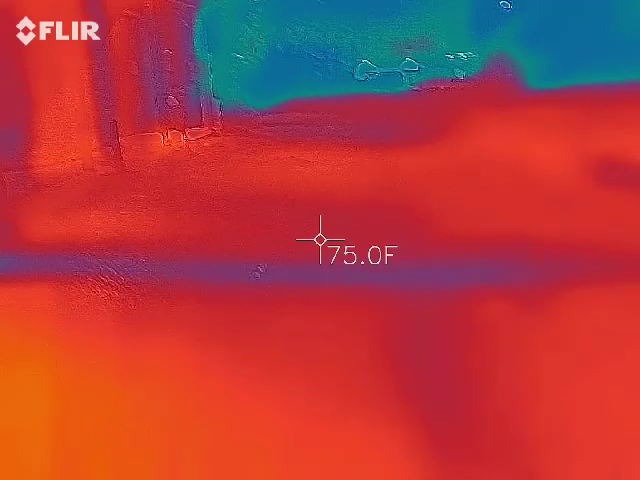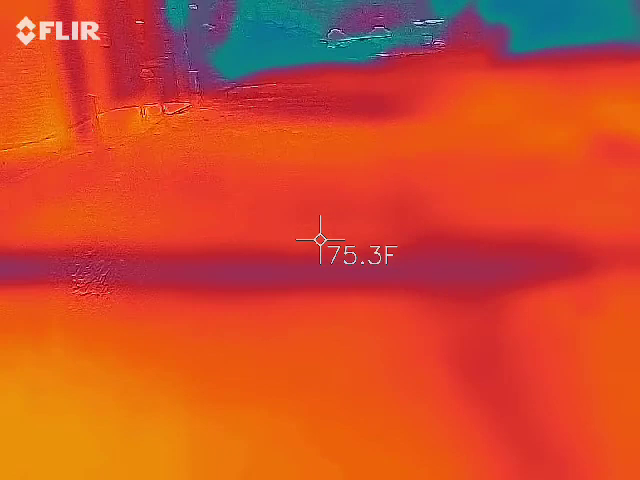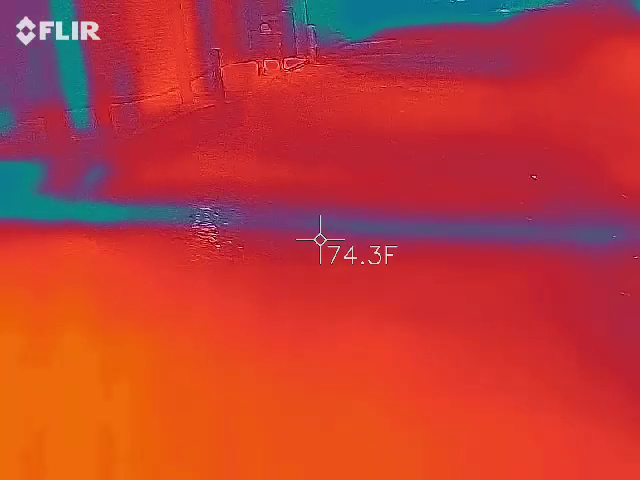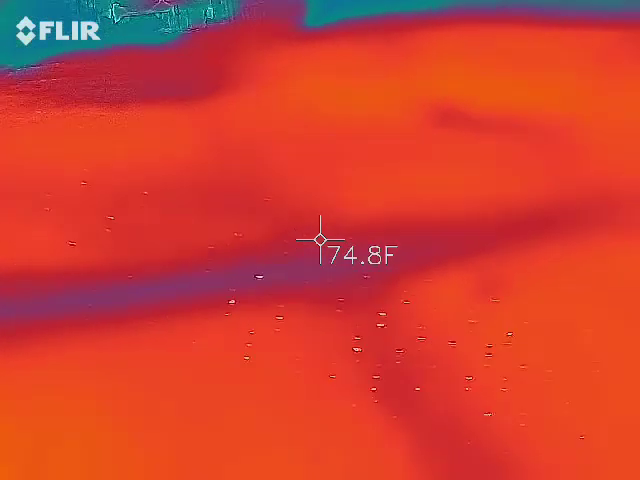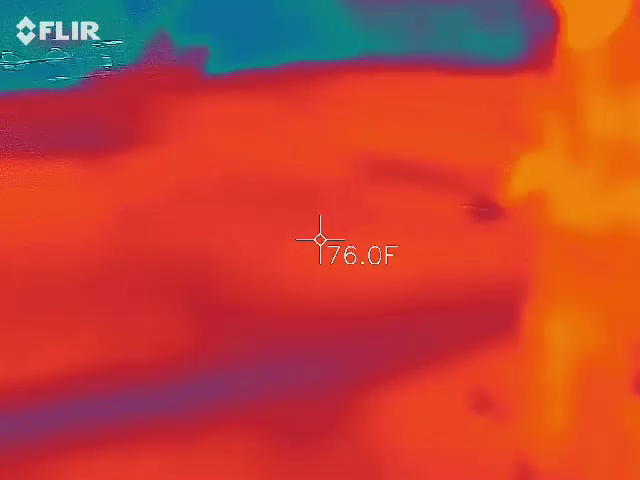So it's kind of spotty. I'm actually going to turn up my spirit box too. That's just water right there. Again, you're trying to be as still as possible.